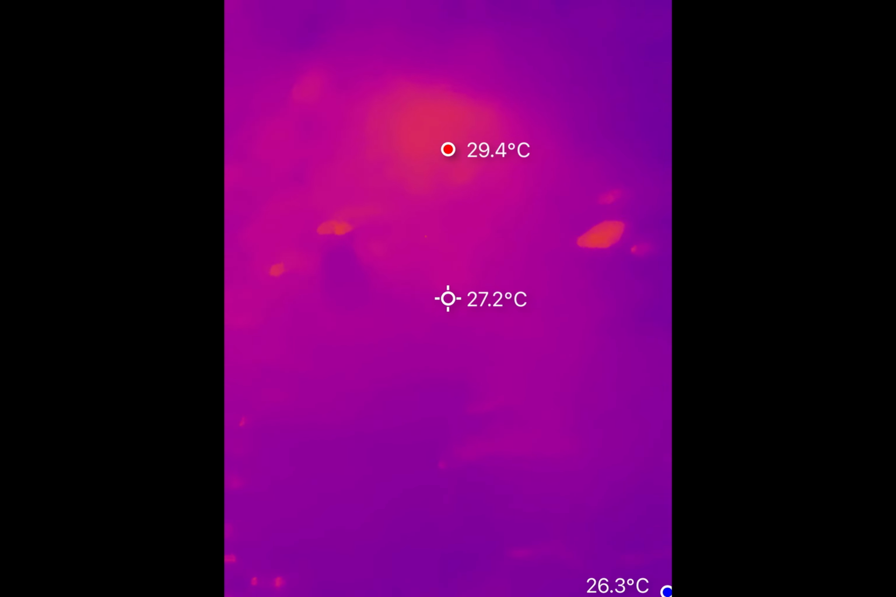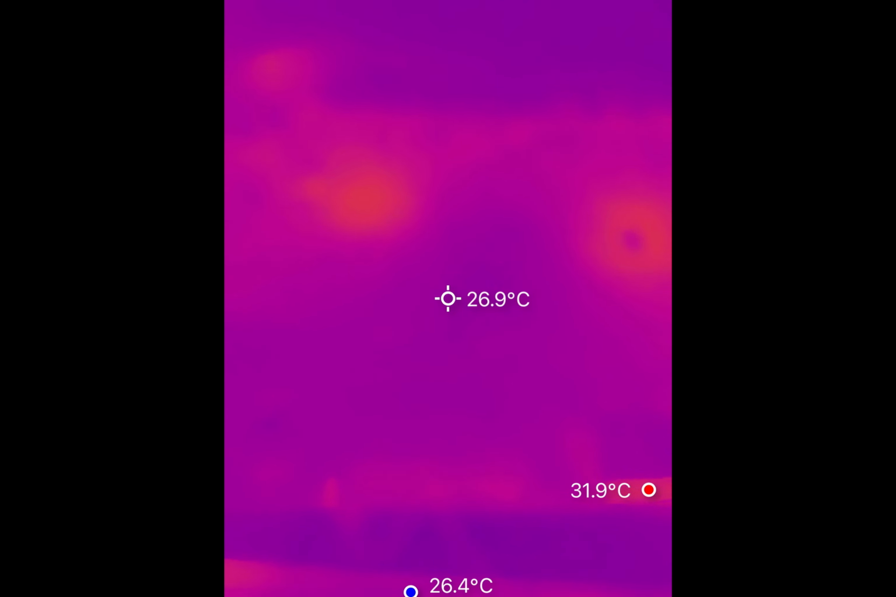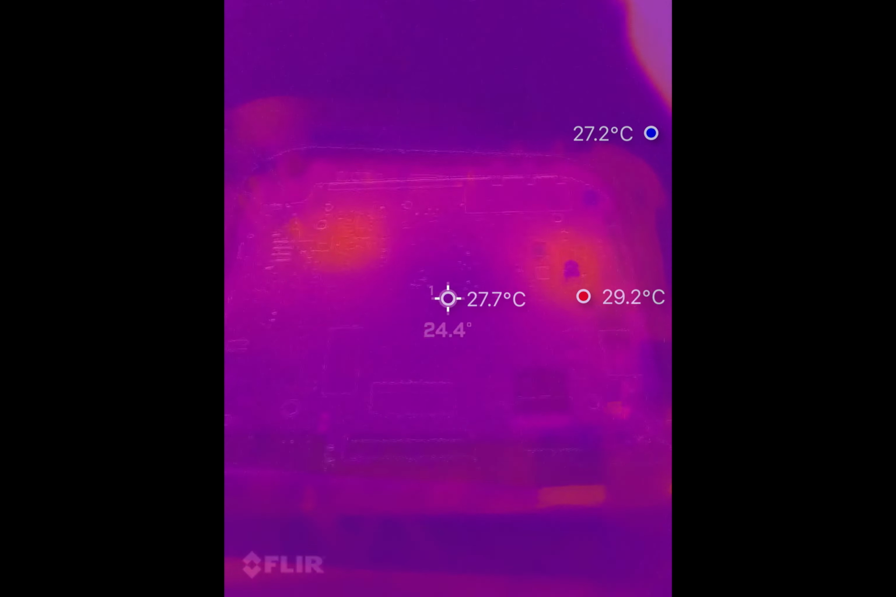Subtle temperature differences barely show up unless something is dramatically hotter or colder than its neighbors. So if you're hunting for a 1 degree anomaly, good luck.